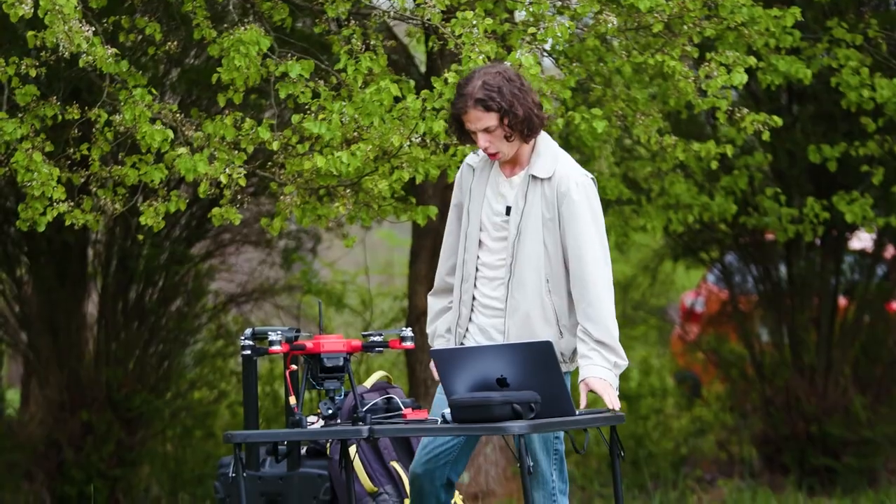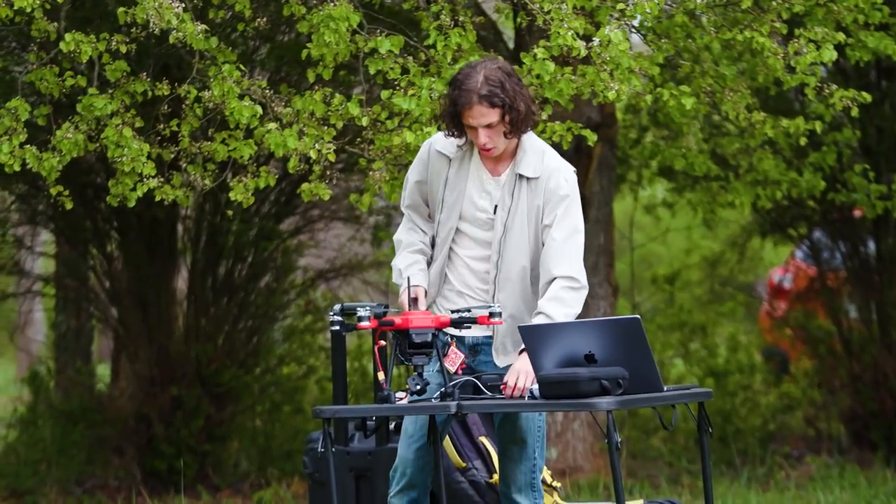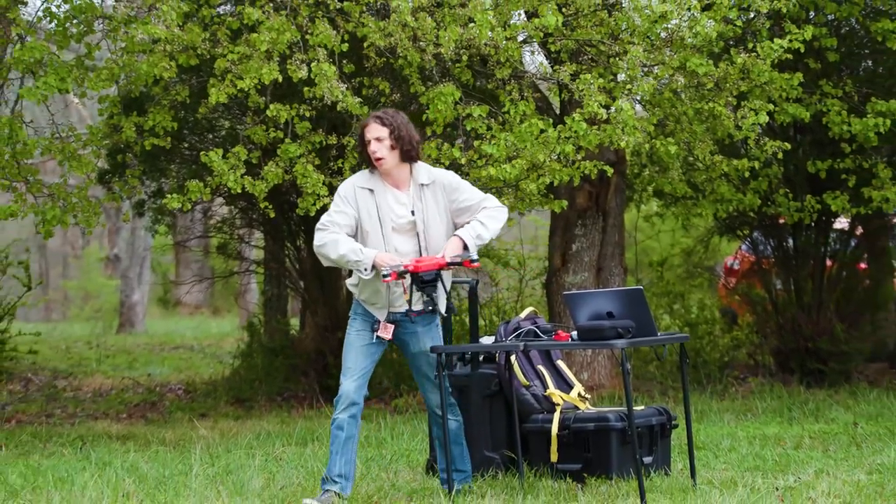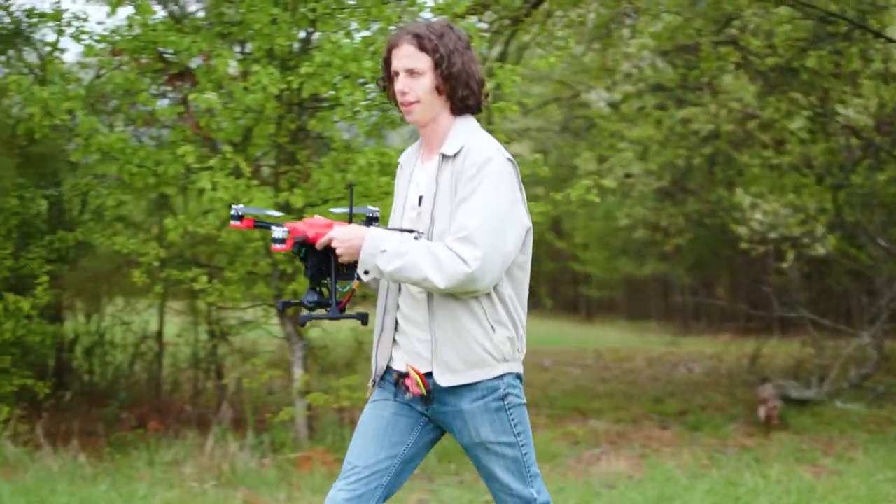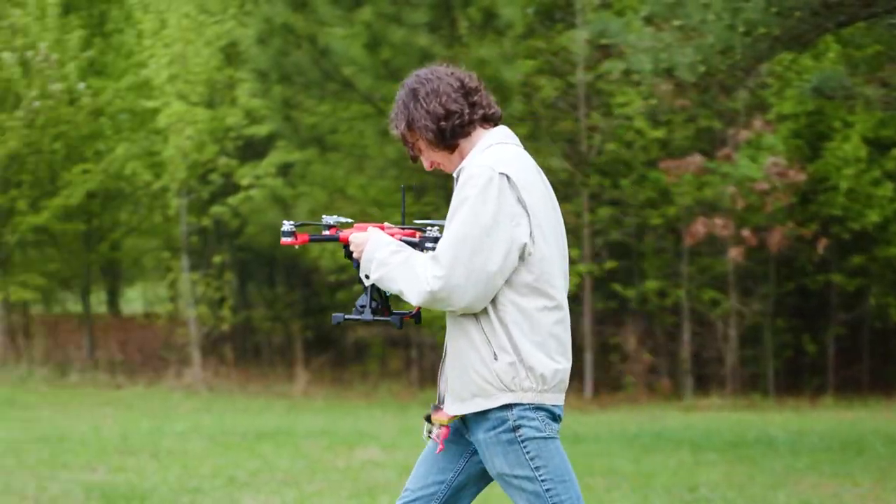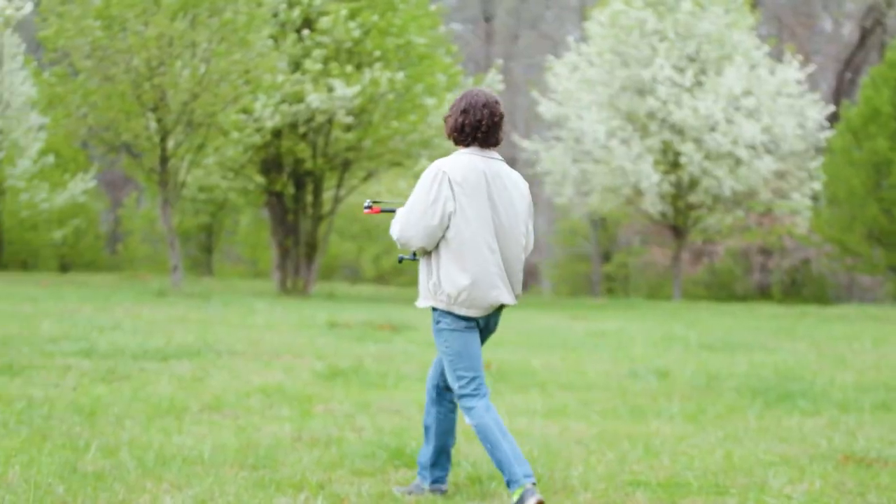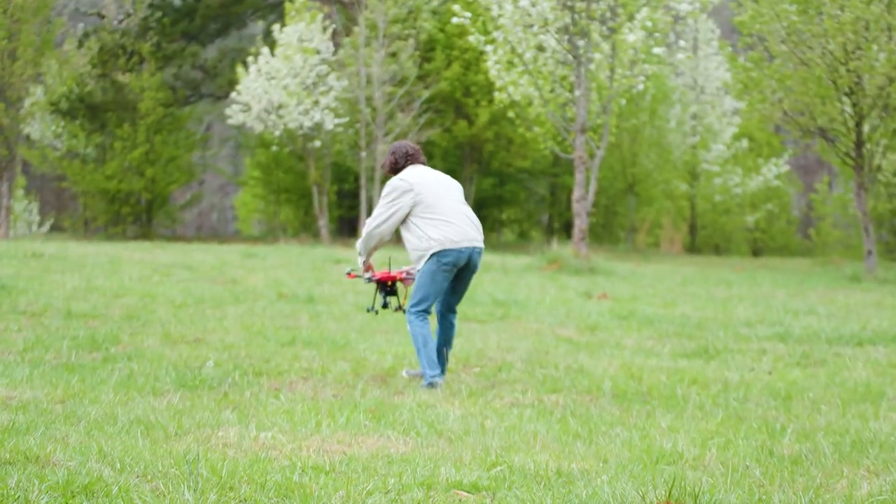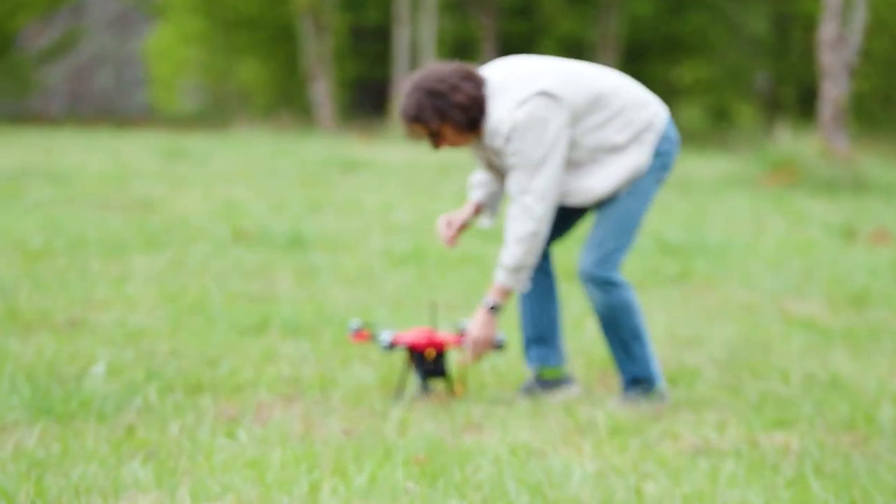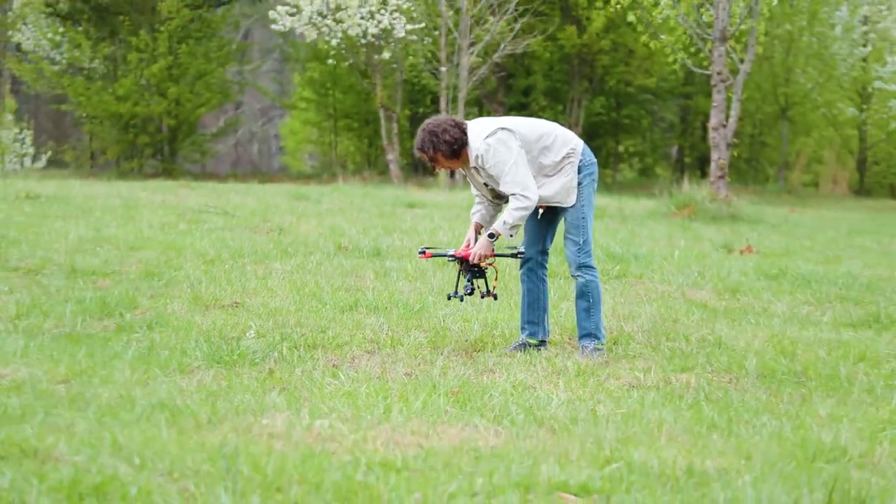next. So let's go ahead, make sure our radio is plugged in, and we'll set the HP out in the field over here yonder. Click, clack, click, clack, click, clack. All right. That ought to do. Give her power.